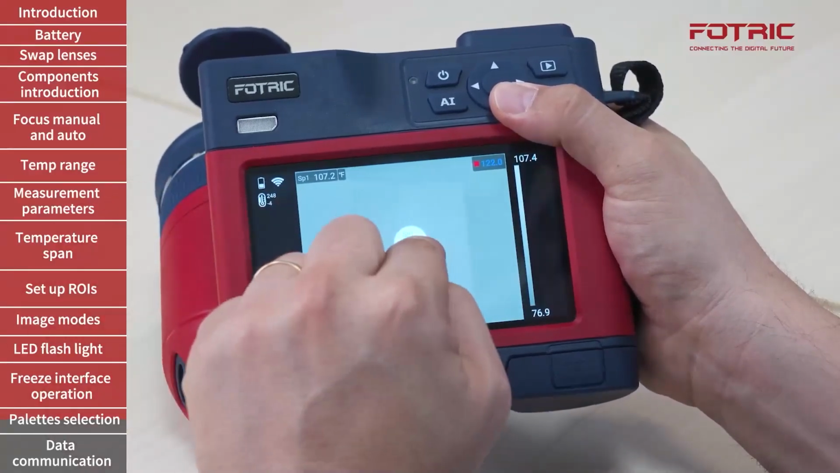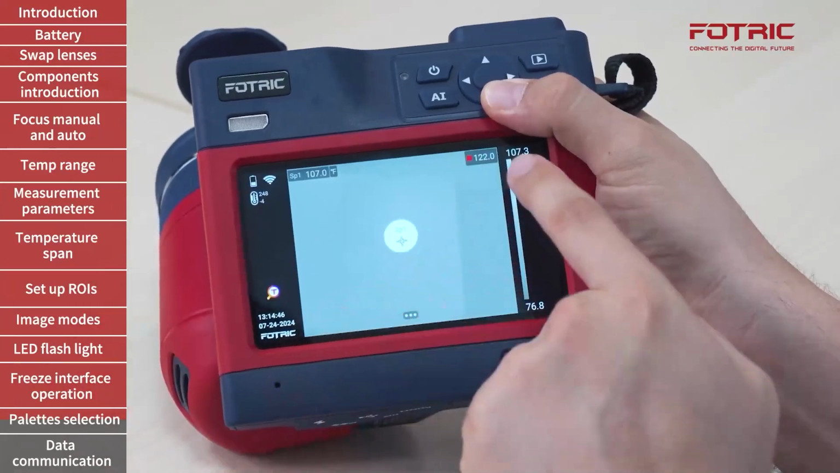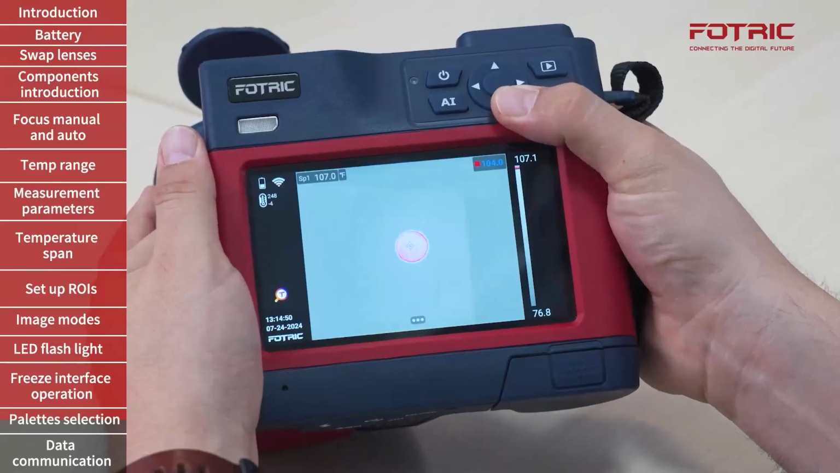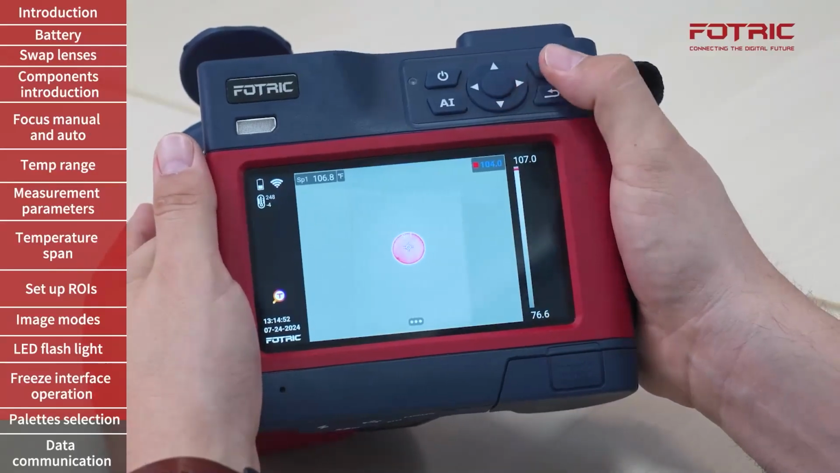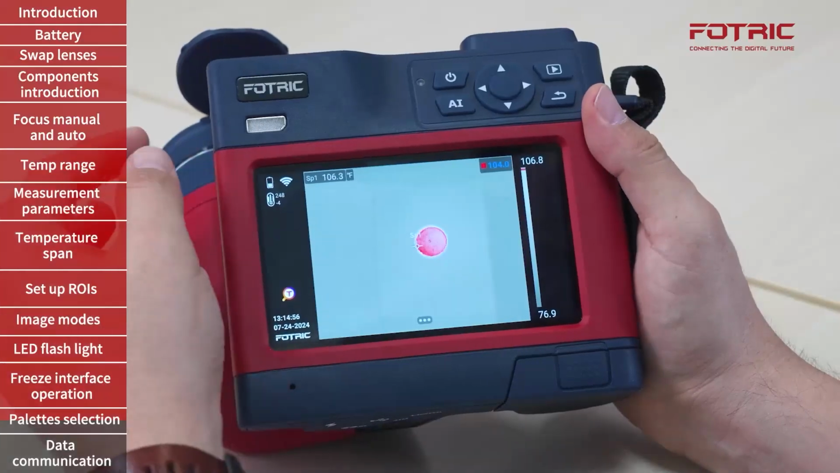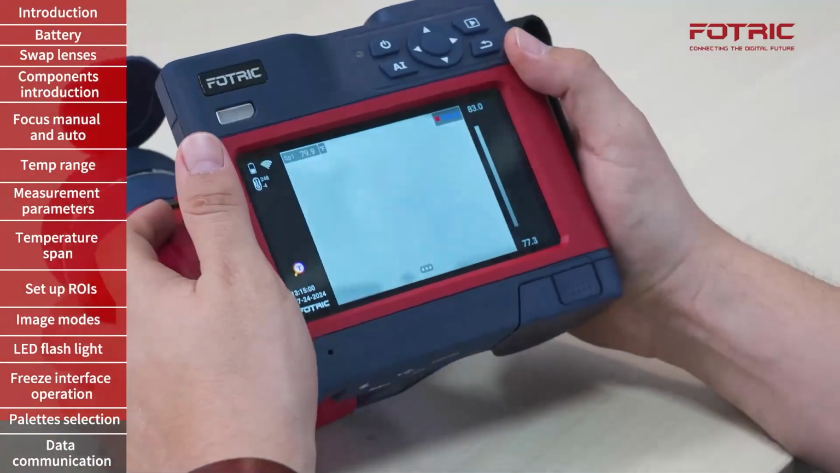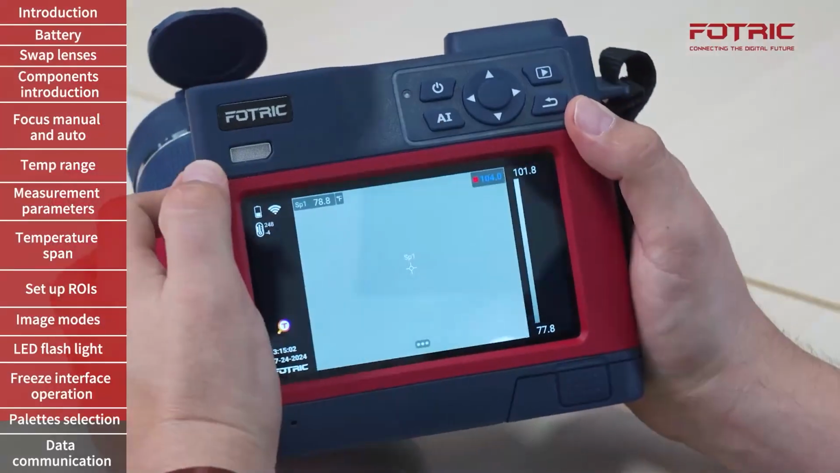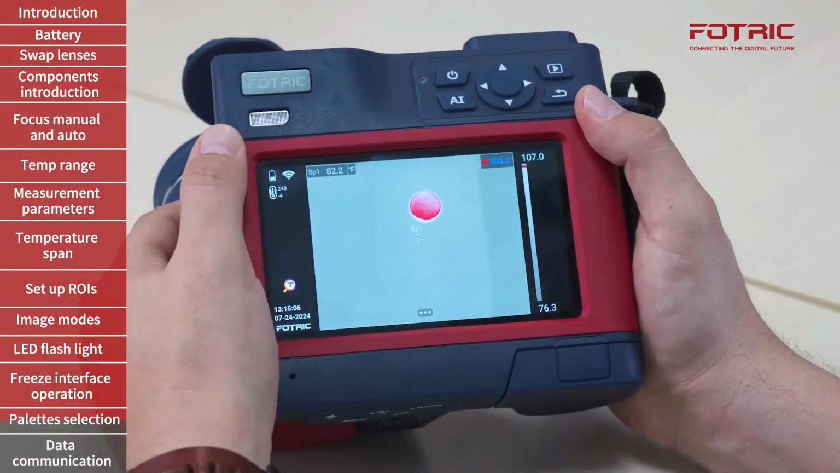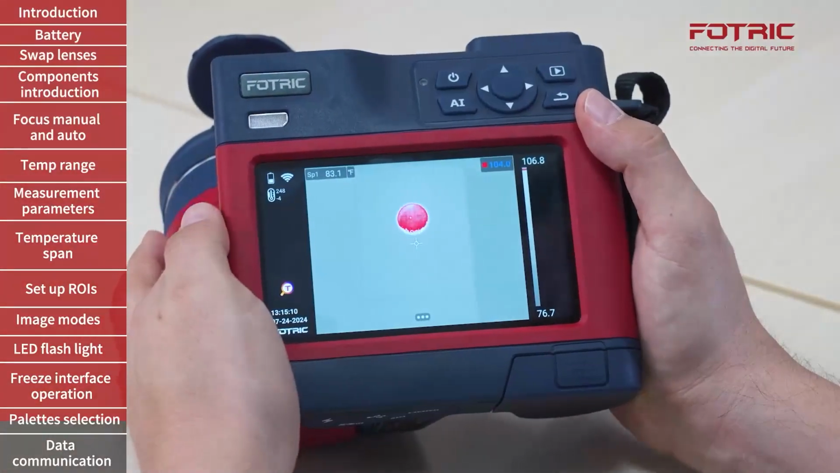It's telling me that that area is at 107. So I will tap to make sure that number is highlighted in blue and bring that number below 107. This palette is used when I want to inspect for dangerous temperatures on a specific equipment. I will run a general inspection across the room, and as soon as the temperature surpasses the threshold, I will clearly see it on my screen.